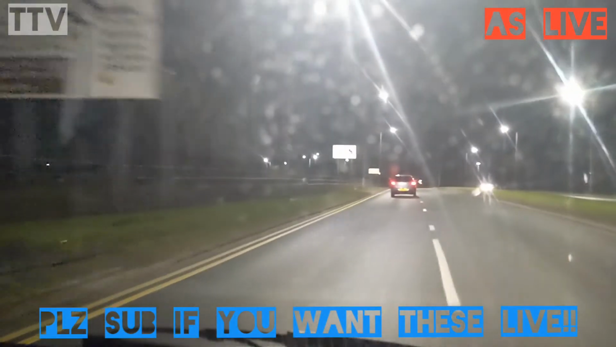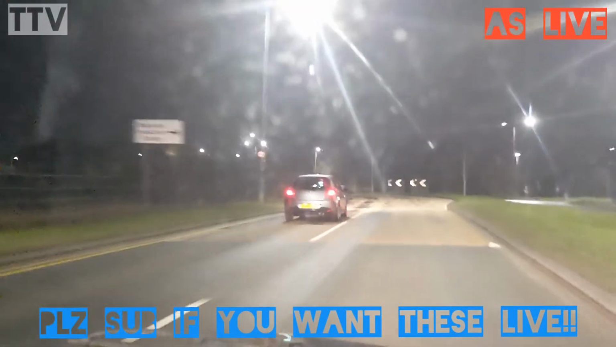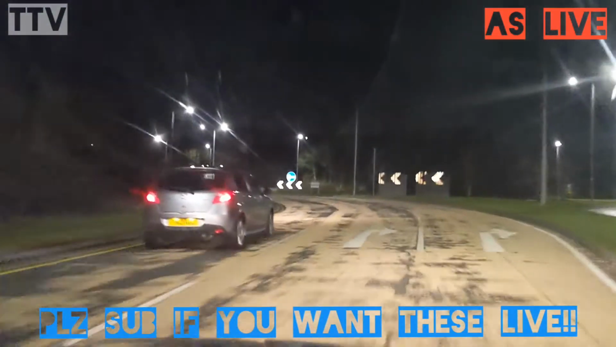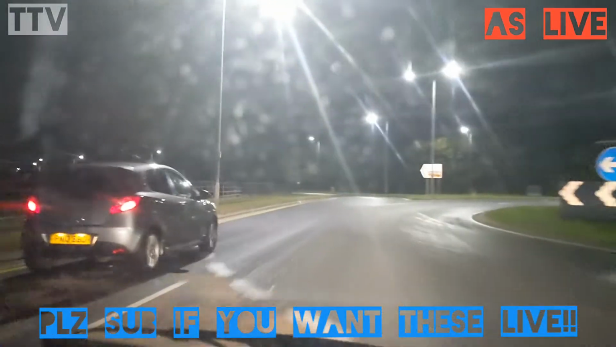Indicates going to the right hand lane, because we do this now. And then we turn right at the roundabout, as if we're going to Black Rod. I'm not kidding you, that is the name of a place.